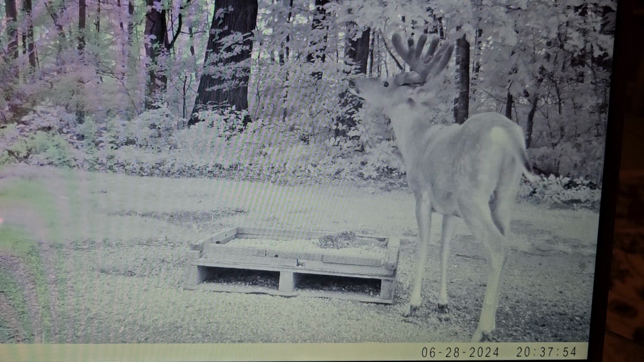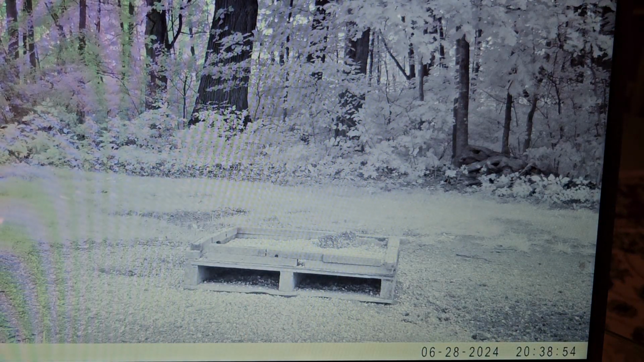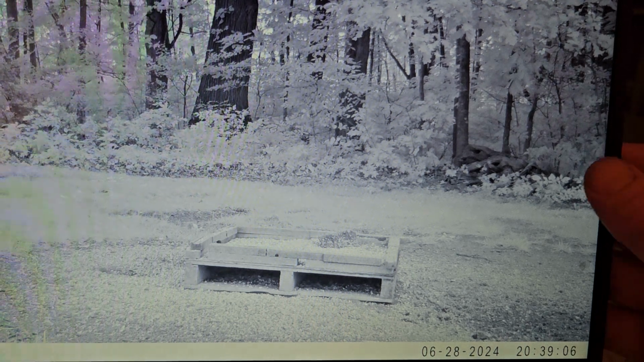I don't have the land where I can go hunt scrapes. I only have a little tiny piece here. I've got to wait for the deer to come to me. But I make it work. And it's a lot of work doing what I do, but it sure is worth it.